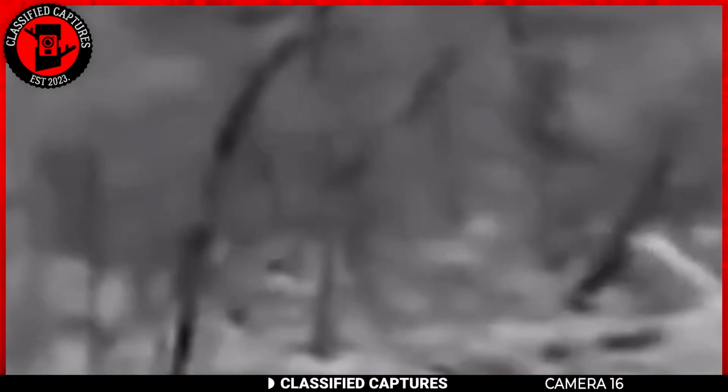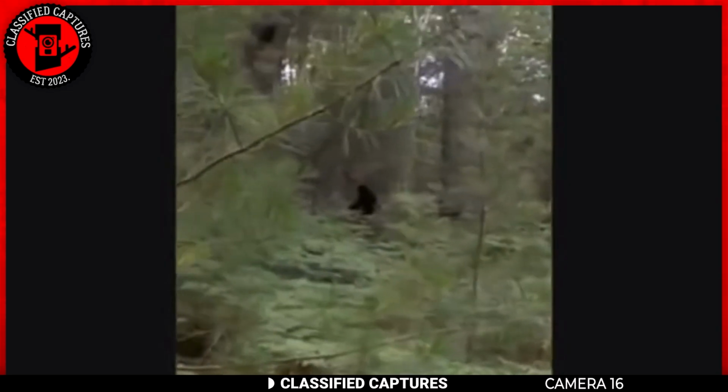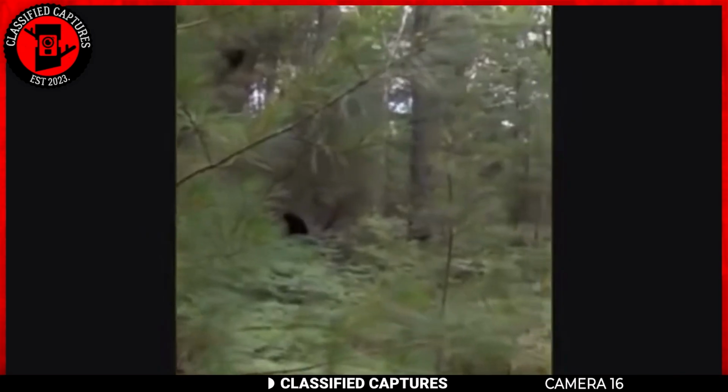The man, recounting his experience, said he was paralyzed with fear, unable to move as he watched the creature pass. His heart raced, but the creature, seemingly unaware of his presence, continued on its path, disappearing into the wilderness. The hiker couldn't believe what he had just witnessed. He believed he'd come face to face with none other than Bigfoot.